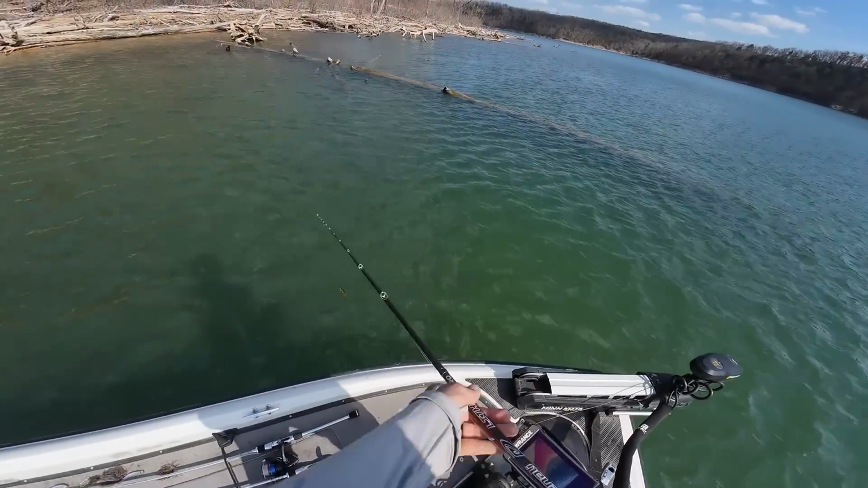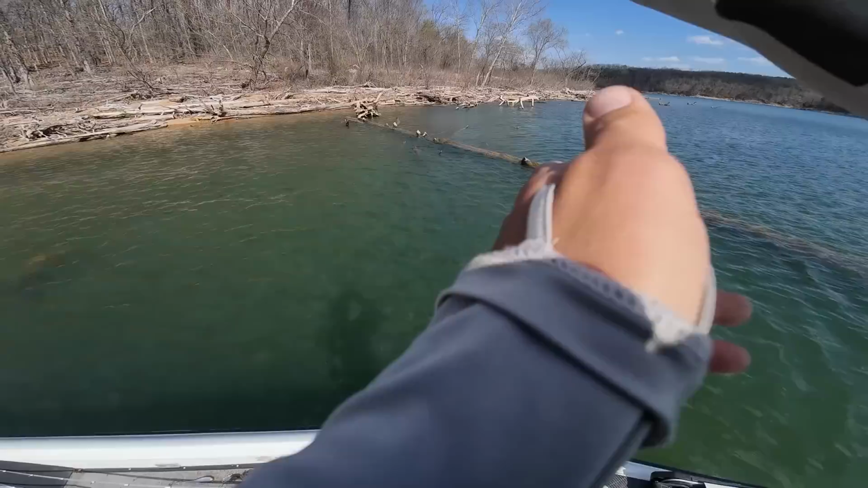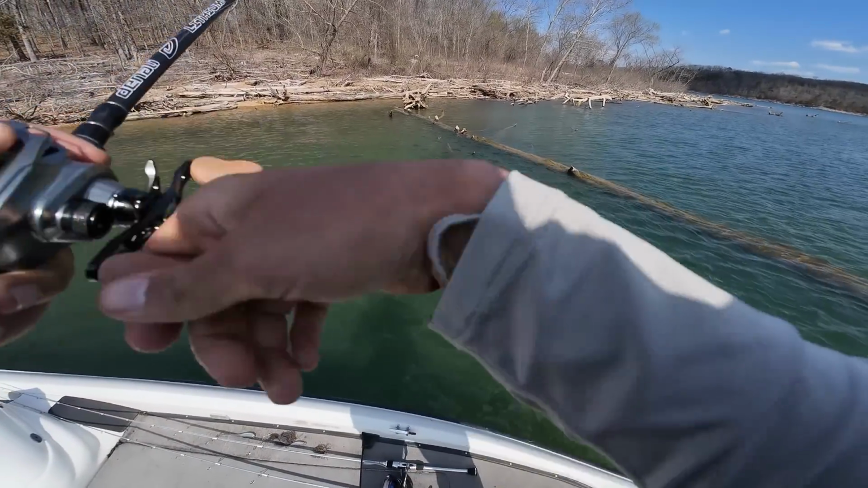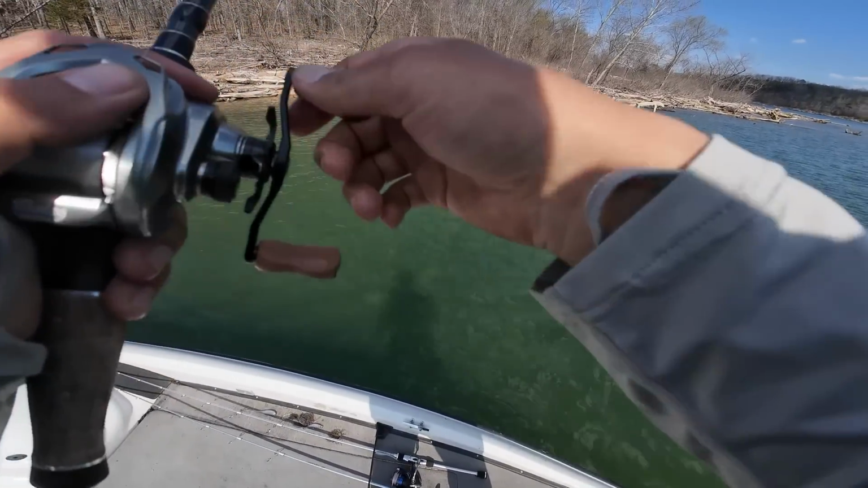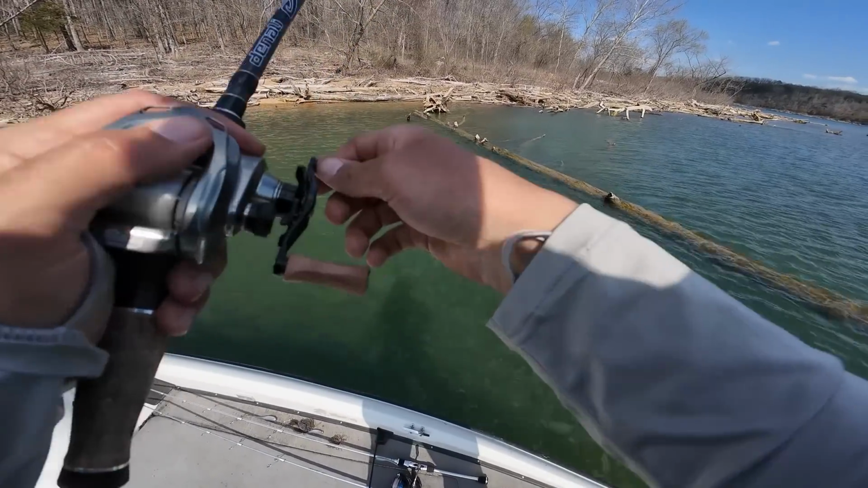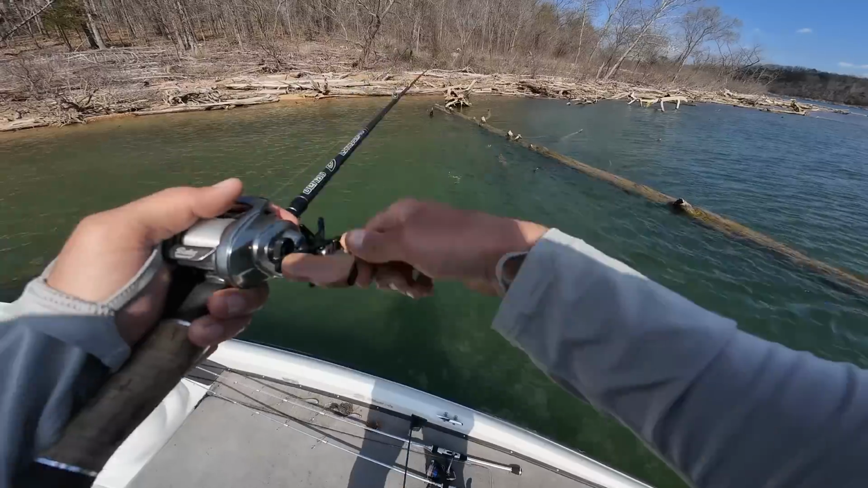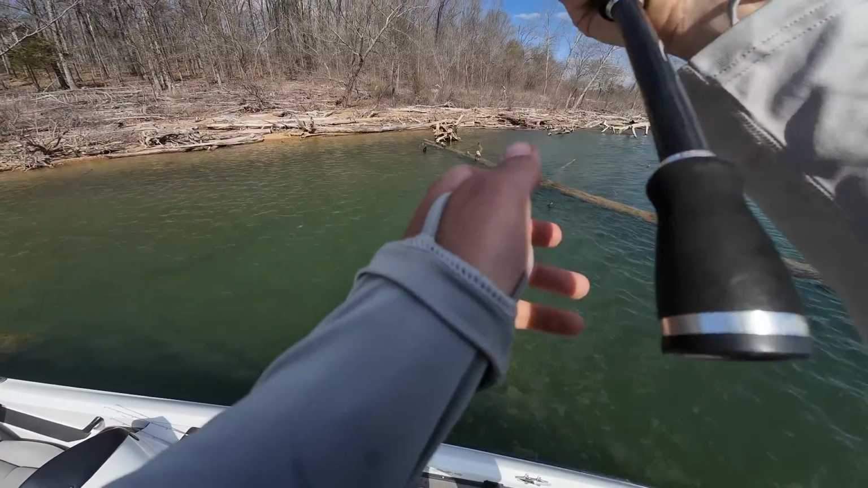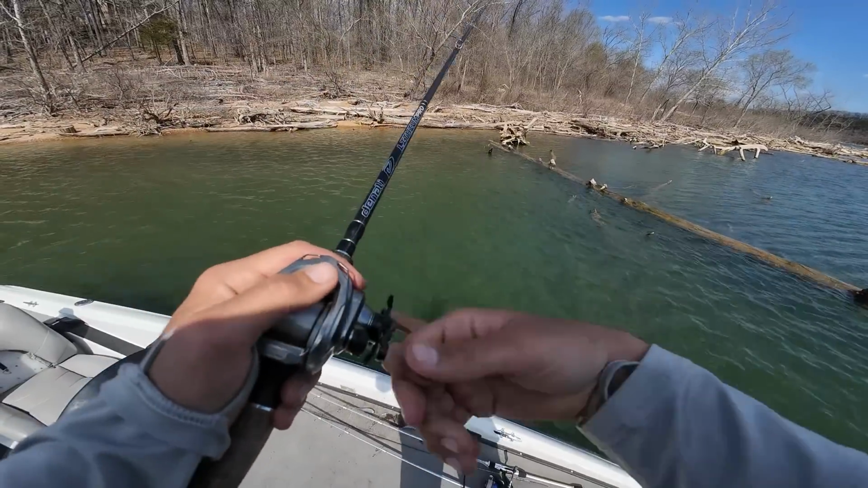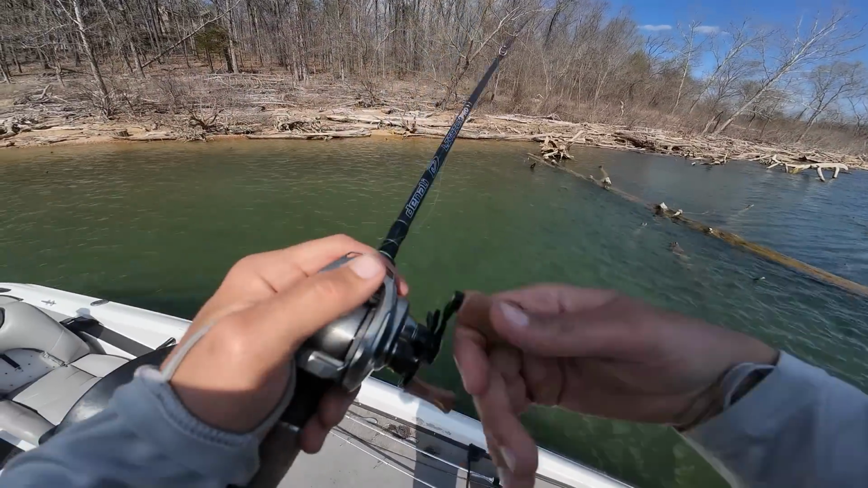There's a really good stretch of laydowns here, and I can actually see the bottom in some places, but these fish will set up even in this clear water on these shallow laydowns and stuff like this. And it's not super clear. It's actually probably pretty dirty compared to what you would expect for Table Rock, but in general, it's like probably 3 foot of visibility, and these fish are just going to set up and spawn on this inside curve of the main channel.